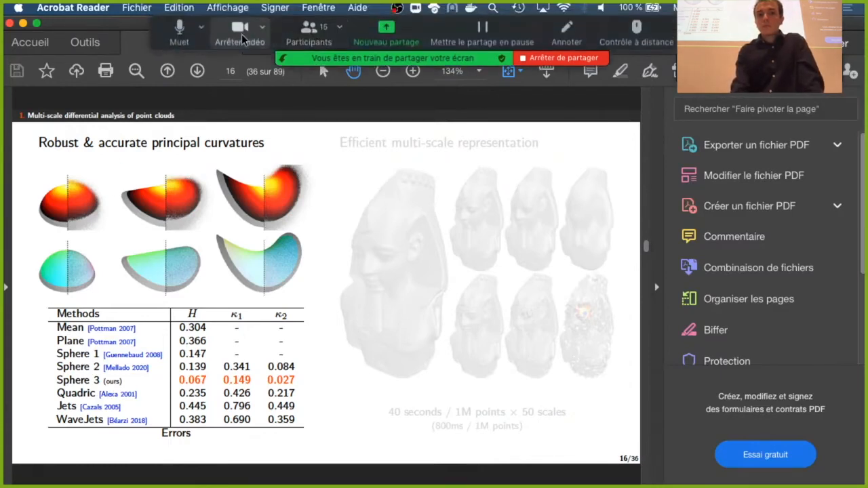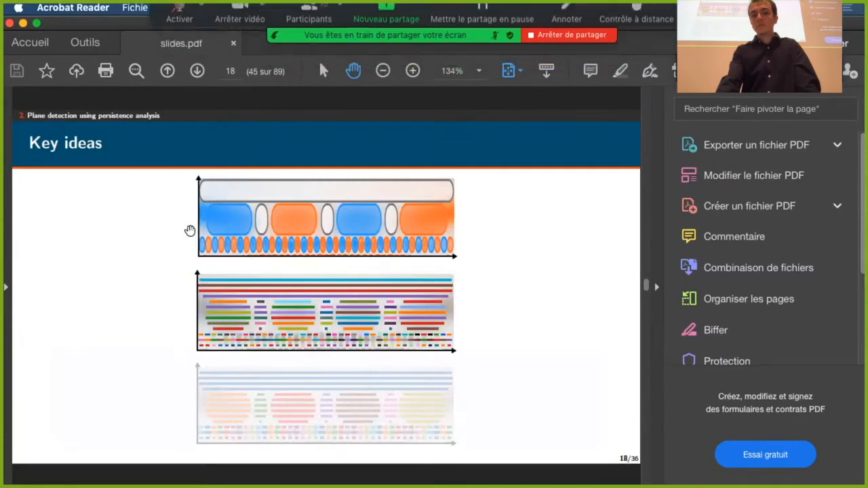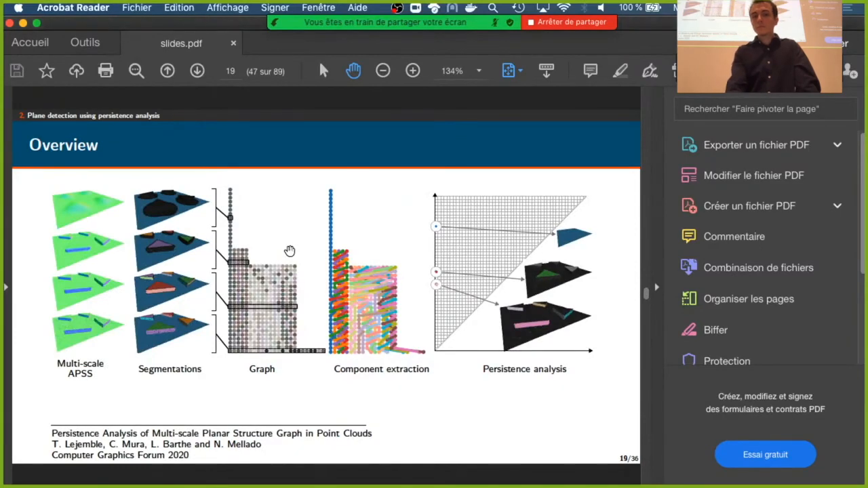Okay, and then my next question is kind of structurally very similar. In chapter 2, you were showing that persistence is an interesting, useful concept for robustly estimating segmentations and other properties.